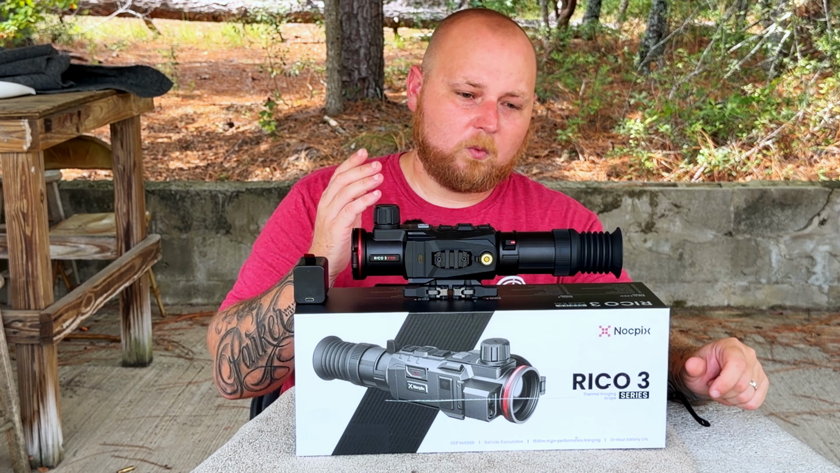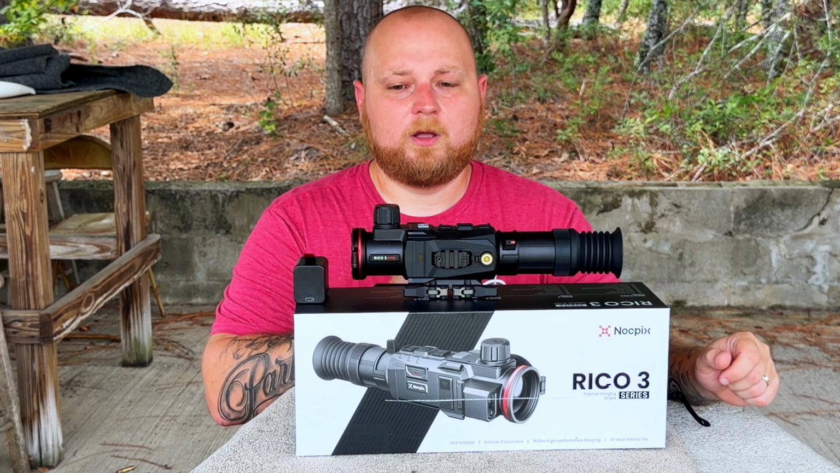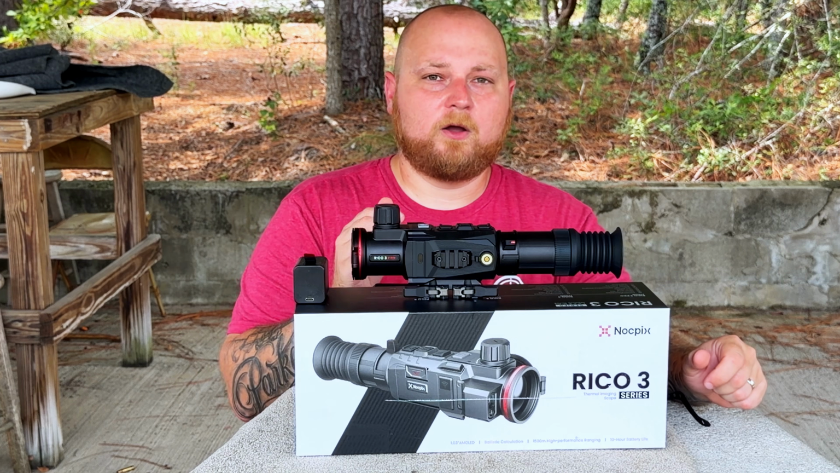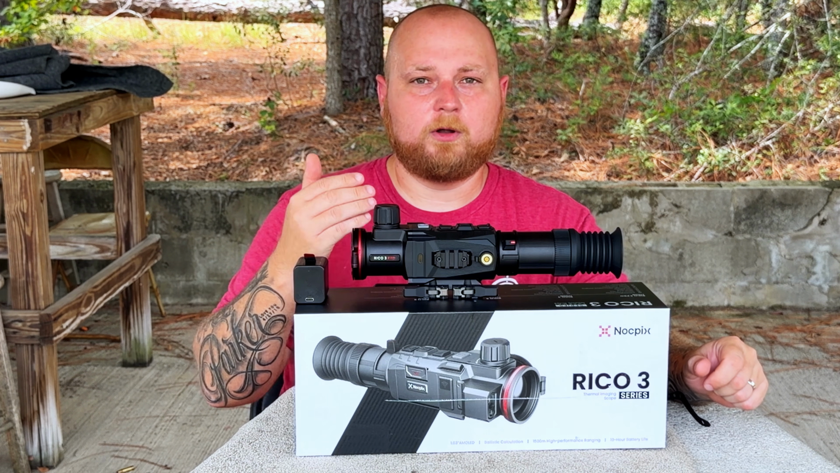Now, one other feature that I want to talk about, which is probably the most important on this entire unit, is the new autofocus. Now, everybody knows that on thermals, you've always had to manually adjust your focus depending on what distance that you are looking at.